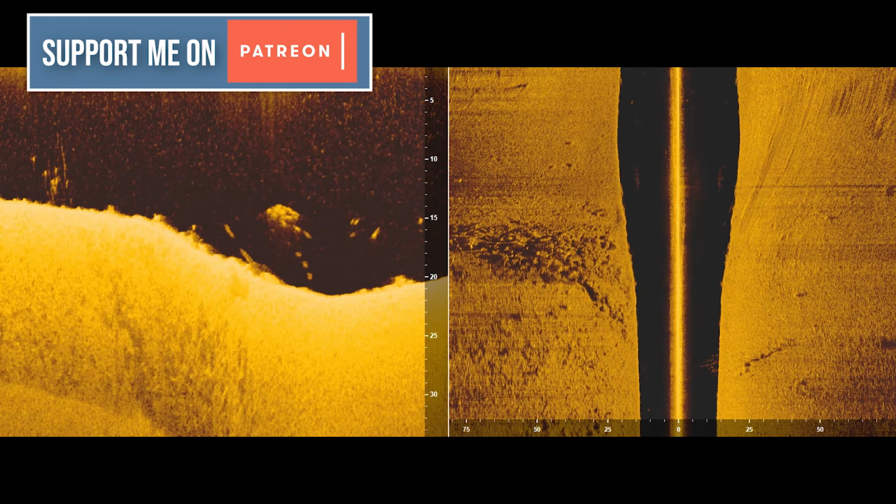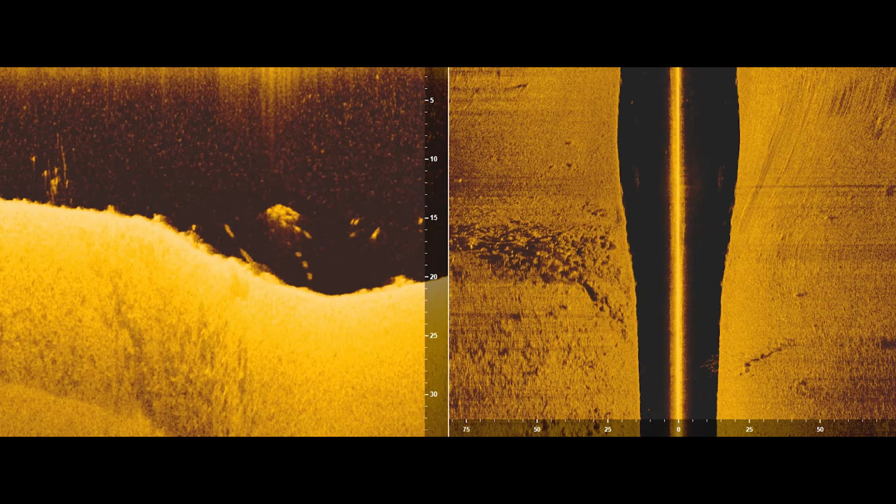It's important to use all three types of sonar though to get a really good picture of what's on the bottom. So it's not like down imaging is the only thing you should be using, but there are different applications for each type of sonar, and hopefully you'll see that as you watch more of my YouTube videos.